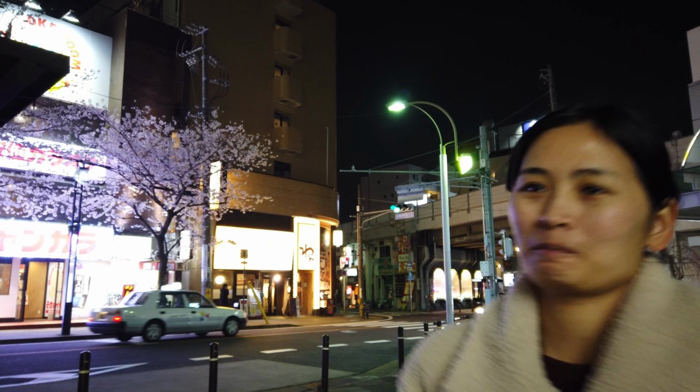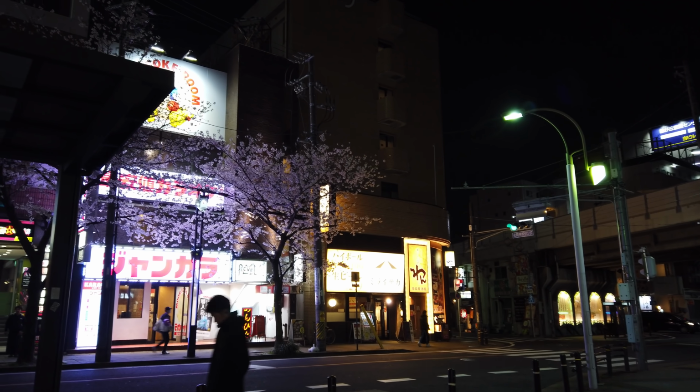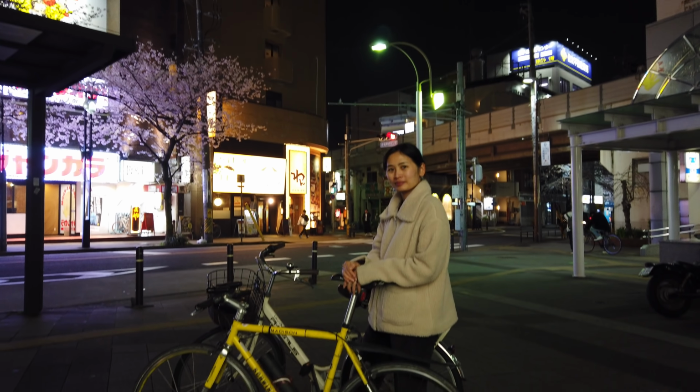Some loud bikes over there. Thuong-chan came over here to film one of her walking videos, so we're doing a night walking tour here. There's a whole bunch of sakura here, a whole bunch of cherry blossoms. You can see one over there, and there's a whole bunch over here. So we're gonna do a quick ride around the station. I'll show you guys all the cool sights around here.